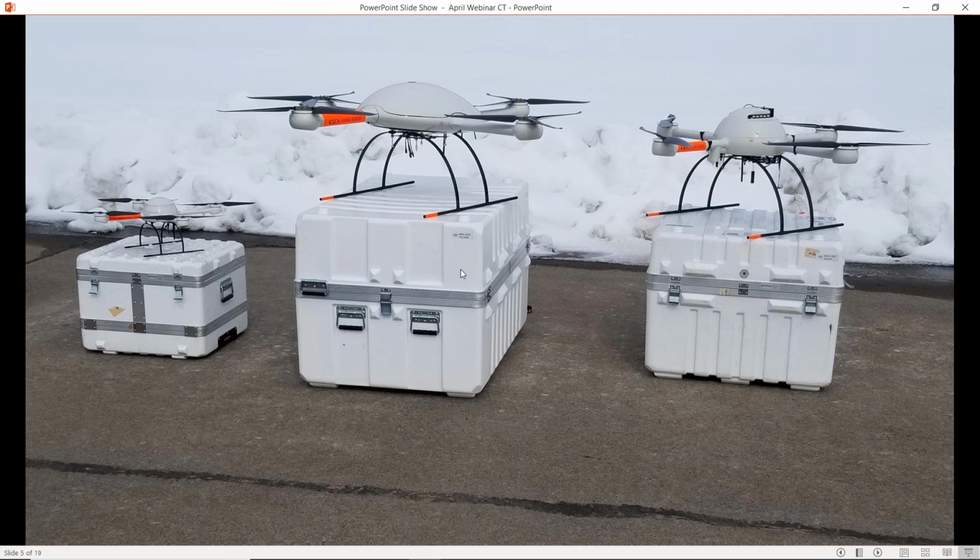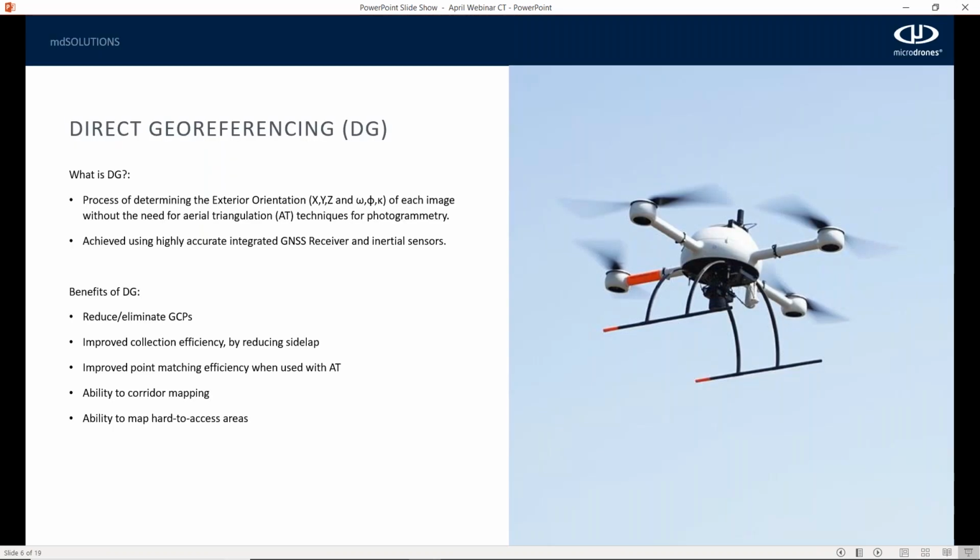So enough about the actual vehicles. Let's get into some of the things you might have heard throughout the lead up to this presentation and throughout Nick and Jeff's presentation as well. Some of the buzzwords that you may have heard are direct georeferencing, or DG.